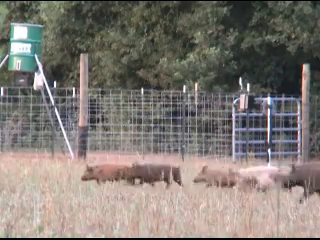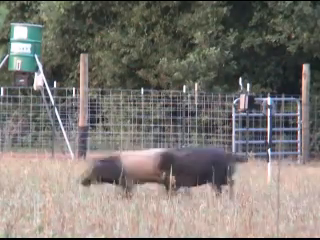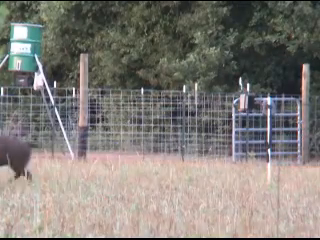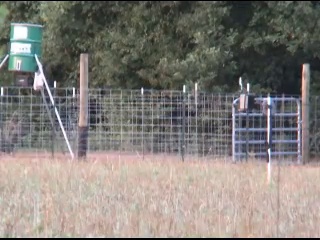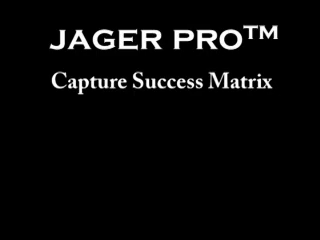Depending on which academic study you read, pigs are listed as one of the top 5 most intelligent animals in the world. Our goal is to use their intelligence against them in order to capture 100% of the sounder group at each trap location. We developed a trapping matrix to simplify the steps needed to achieve 100% success.